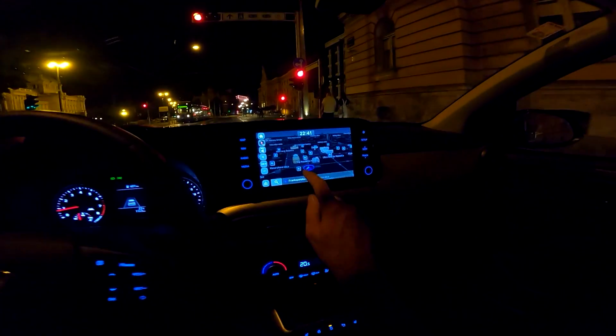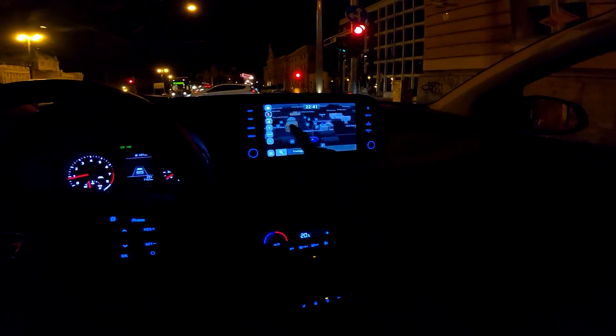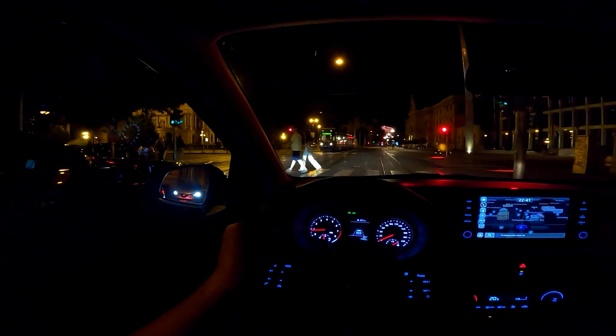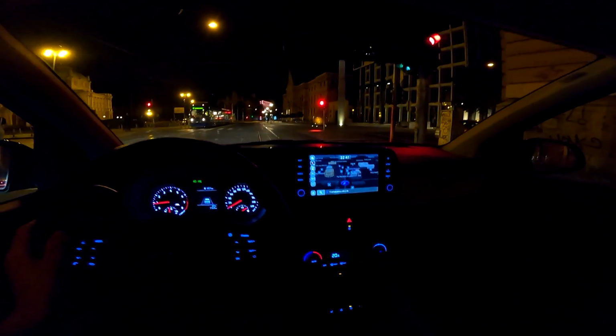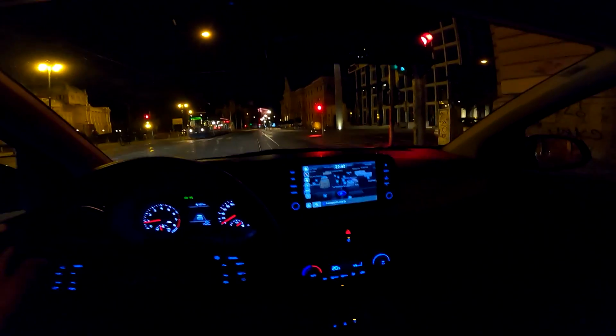Now you might notice the navigation, and let me just go here closer. So it's got the 3D shape of the buildings. So look at this, for example, we have the building there, or we have the National Theater on my left, and you can also see it here on the screen. It looks very, very nice indeed.